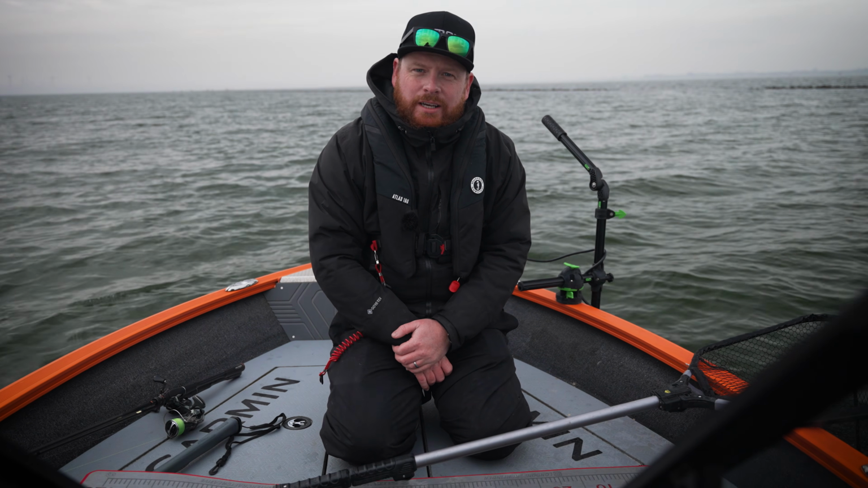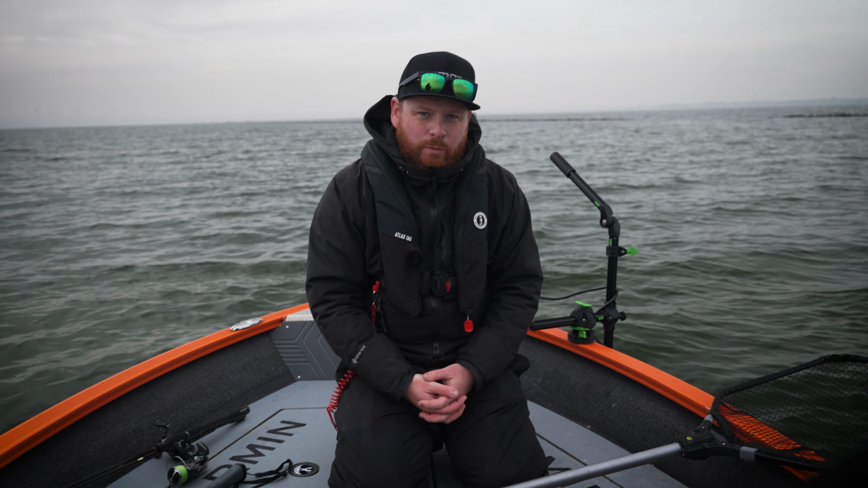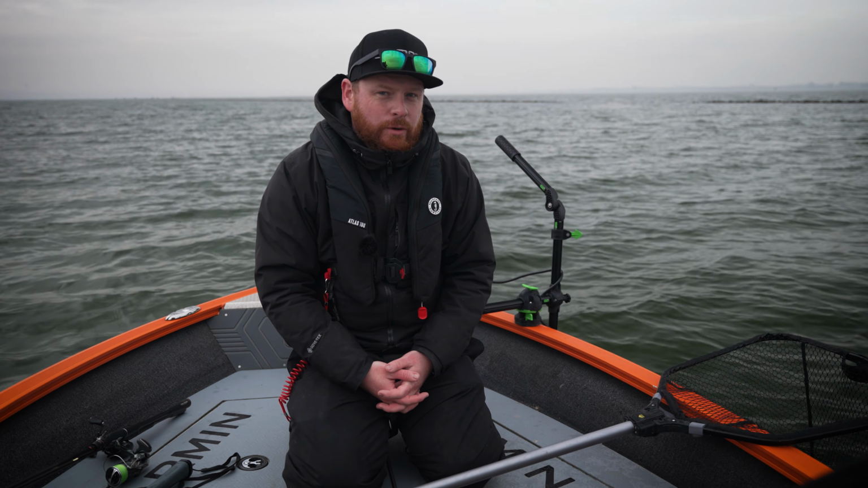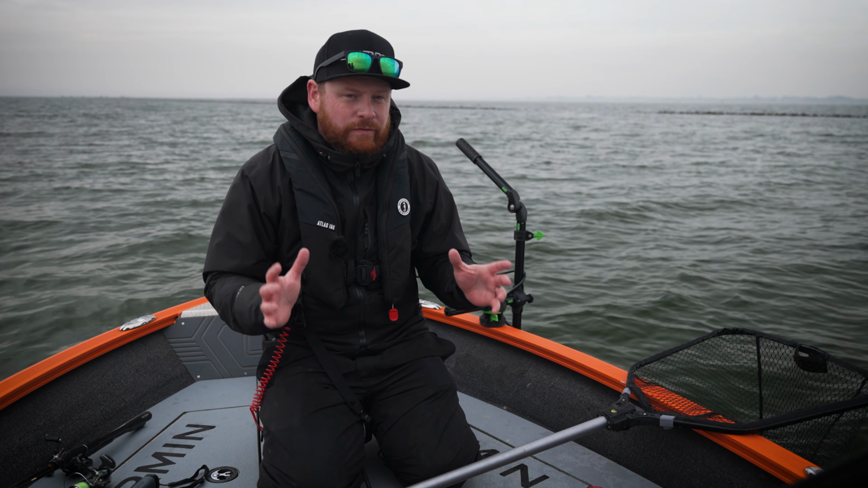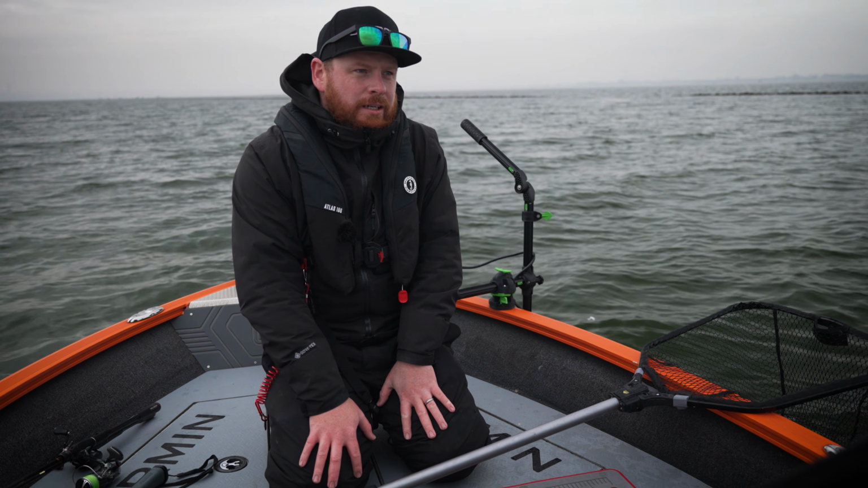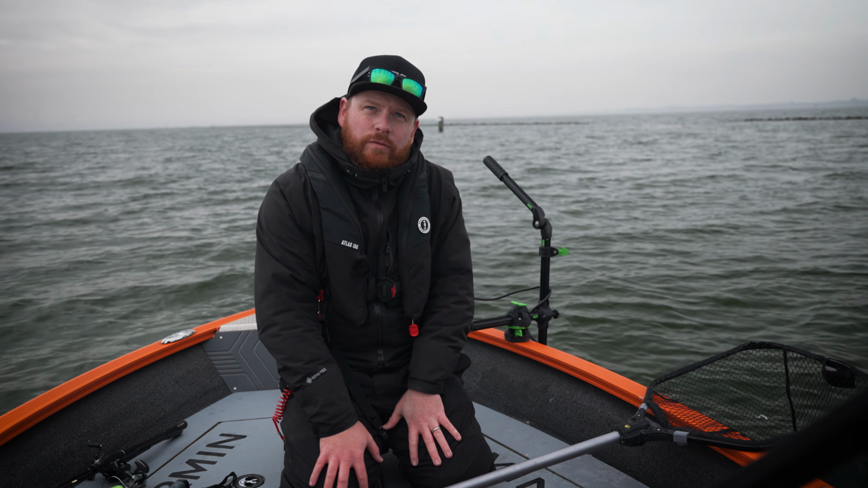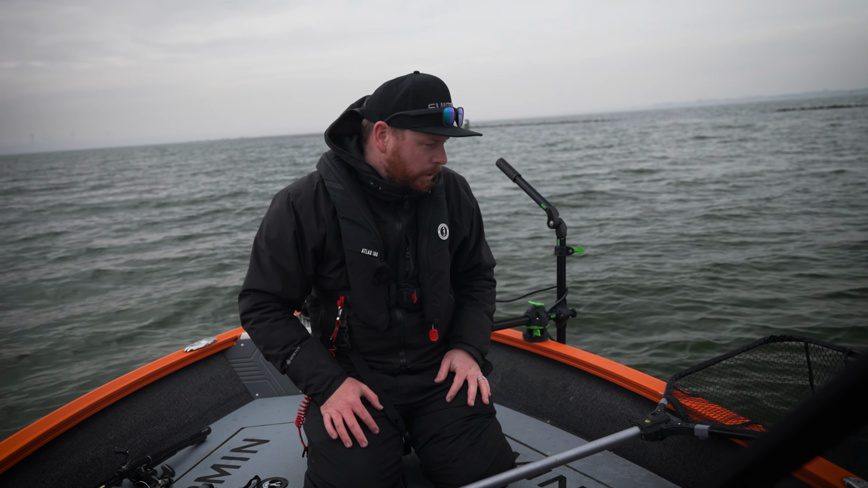Right, so like I was saying earlier on, this sort of fishing is 1,000 casts for one epic moment, and we've had quite a few epic moments today. We've had lots and lots of lovely fish, but bizarrely nothing over the 4 pound mark. We've had 46 centimetre fish over and over again. We've had 3 or 4 at that size, and then obviously some smaller ones as well.